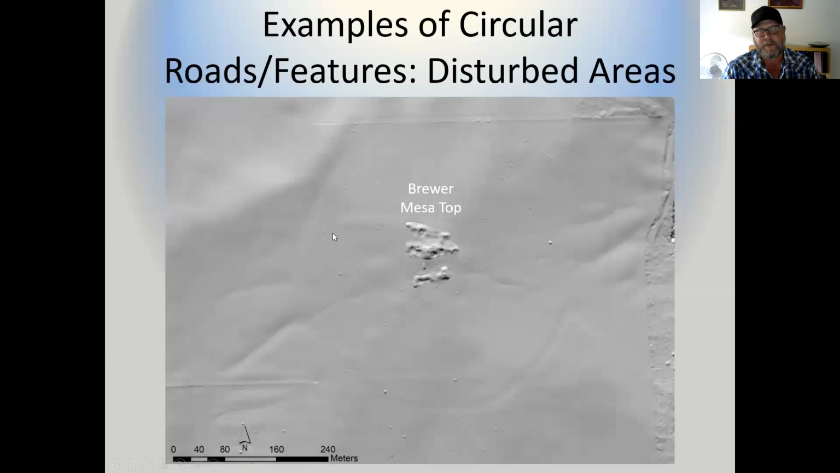This is a site called Brewer Mesa Top, again, over by the Utah-Colorado state line. It's got probably the remnants of a Chaco great house here in the central area with some additional architecture around it. But hopefully you can see really faintly the circular feature that goes all the way around it. And actually, Susan Ryan and Katie Williams and I went out to this a few weeks ago, and we tried to locate where this circular feature may actually intersect with this fence.